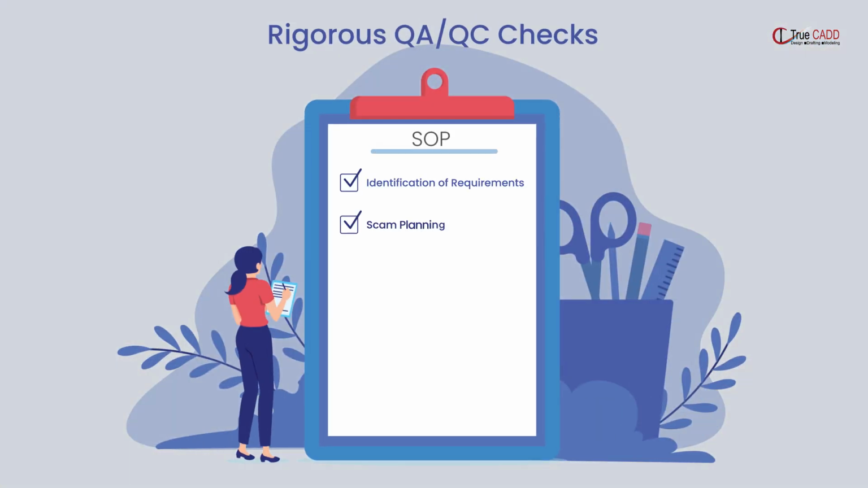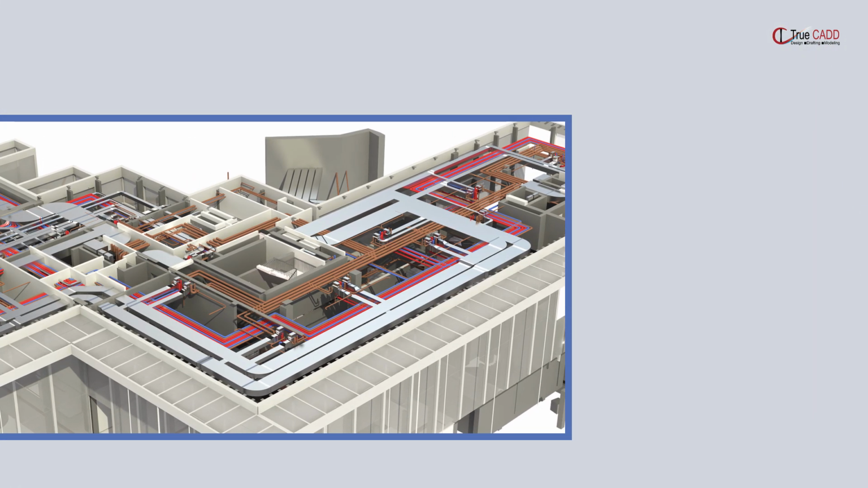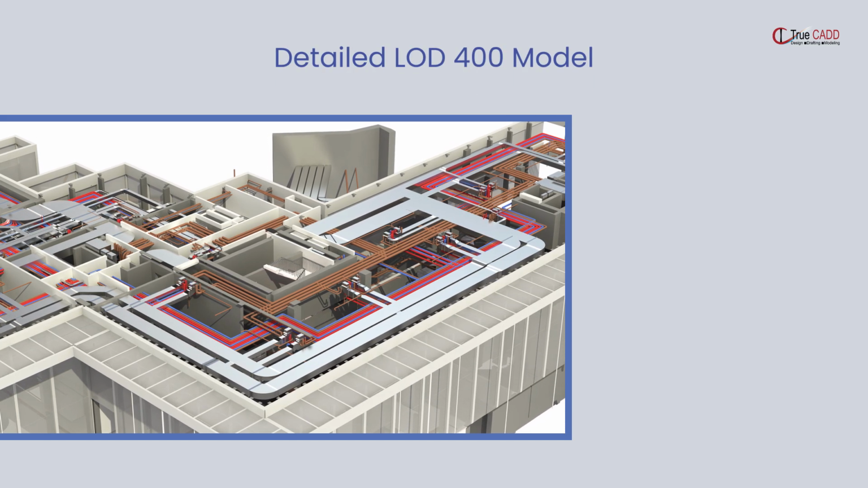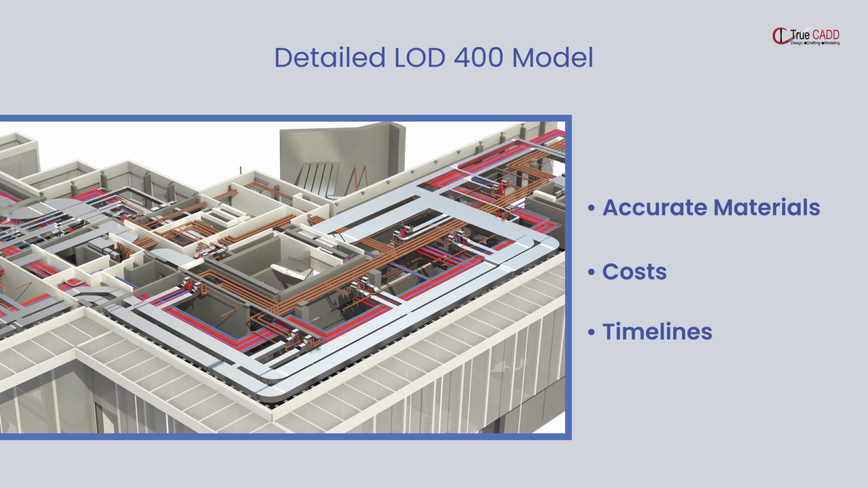Rigorous QA/QC checks throughout the process guaranteed model reliability for construction planning. The result was a highly detailed and accurate digital replica of the as-built monument. This LOD 400 model provided precise material quantities, labor costs, and renovation timelines.